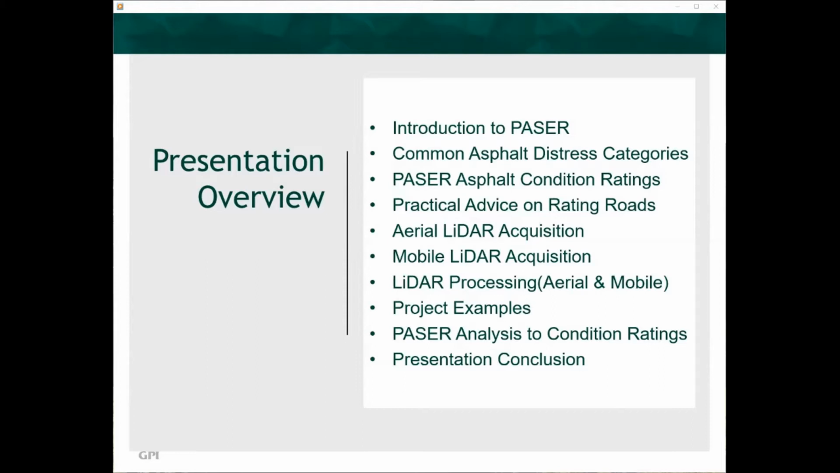The initial 4 topics will lean heavily on the article PASER Manual for Asphalt Roads, published by the Transportation Information Center at the University of Wisconsin-Madison. This manual was published in 2002 with the most recent updates in 2013. Since this manual is copyrighted, each slide containing content from the manual will be attributed to the Transportation Information Center.